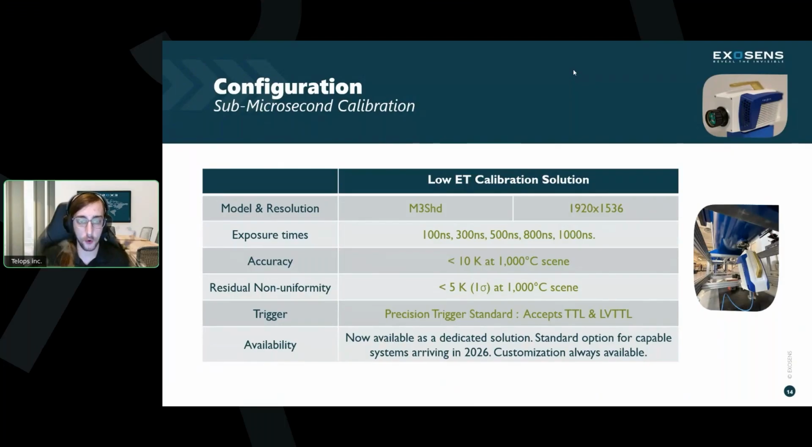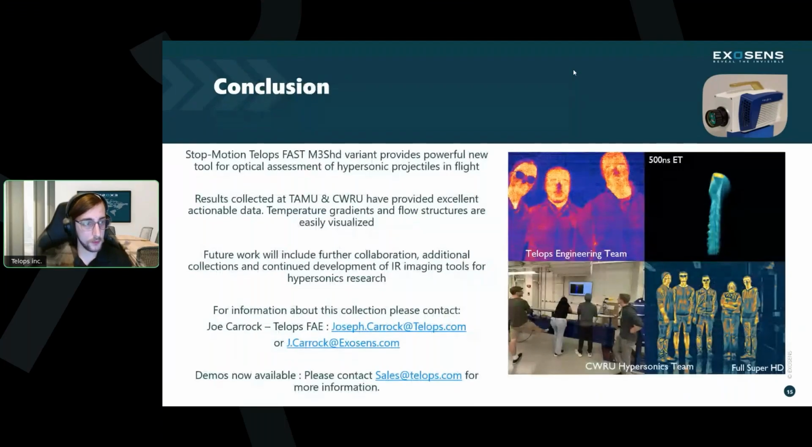Things like cold spray additive manufacturing, machining, viewing processes in sequence. So please do reach out if you have any interest in this technology, this system, or a similar variant that you might be able to dream up. We'd really like to talk to you about it. And so with that, I will move to close.